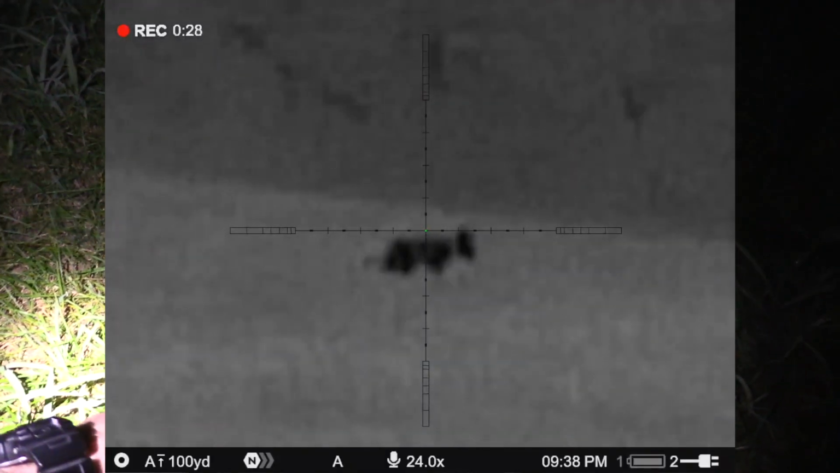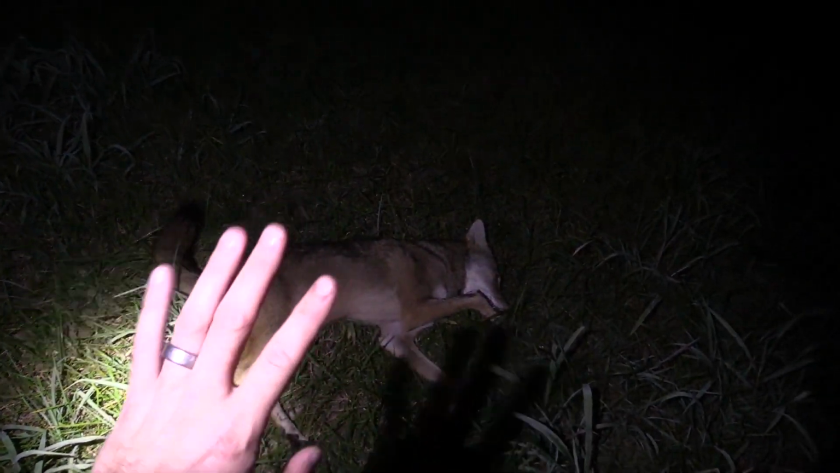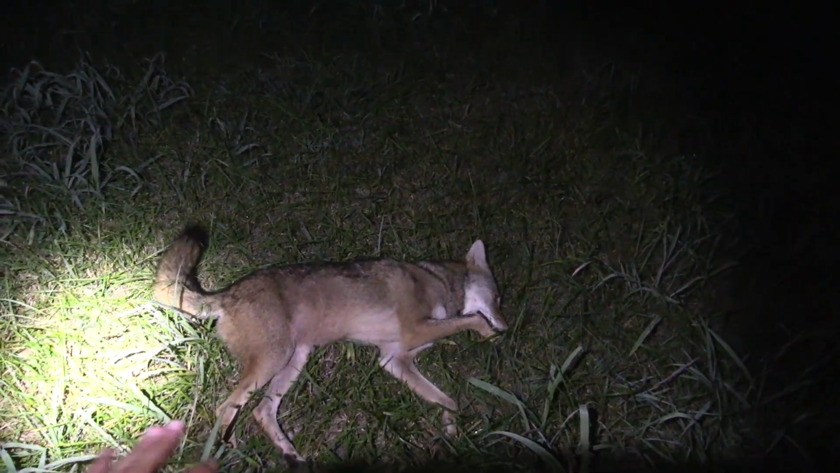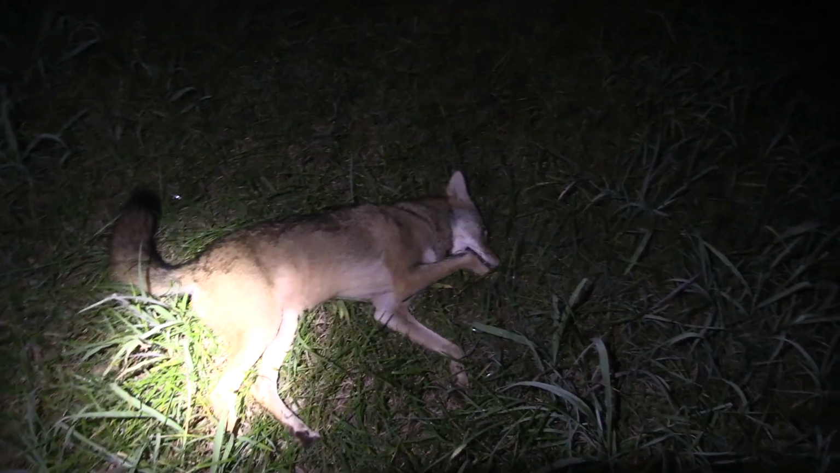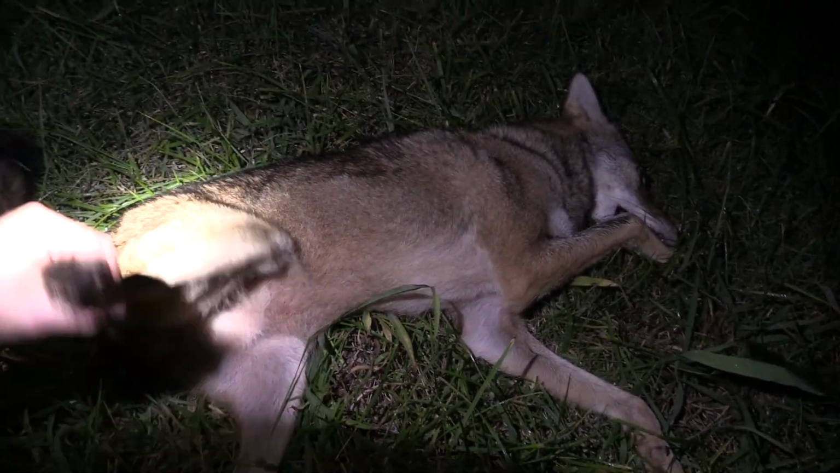And when this dog got shot, we hit a howl, just a solo howl. They answered us back, but then they never came. So I've not looked at the gender of this dog. I am thinking that it's a male and that the female is down there with the pups and she's not coming up here. That's why we couldn't get them to come. But let's see if my theory is right.